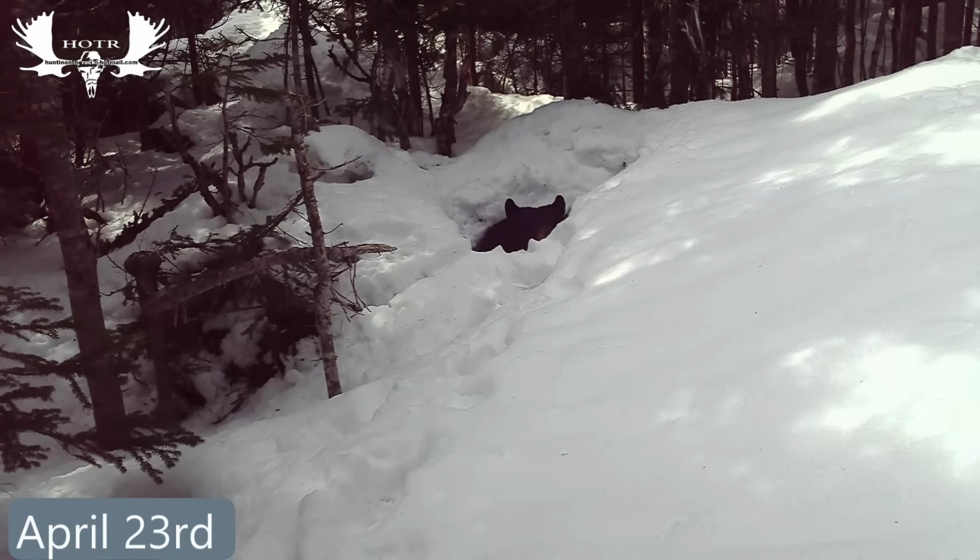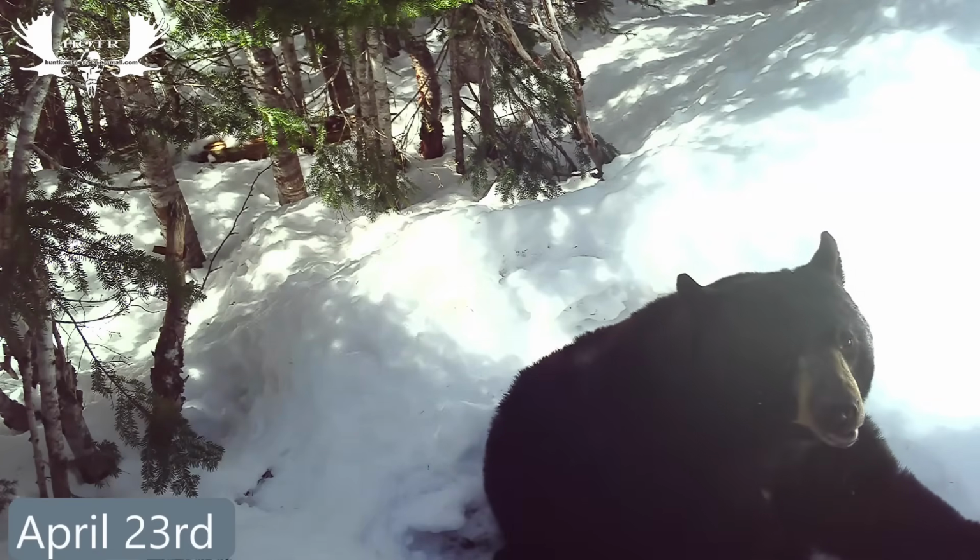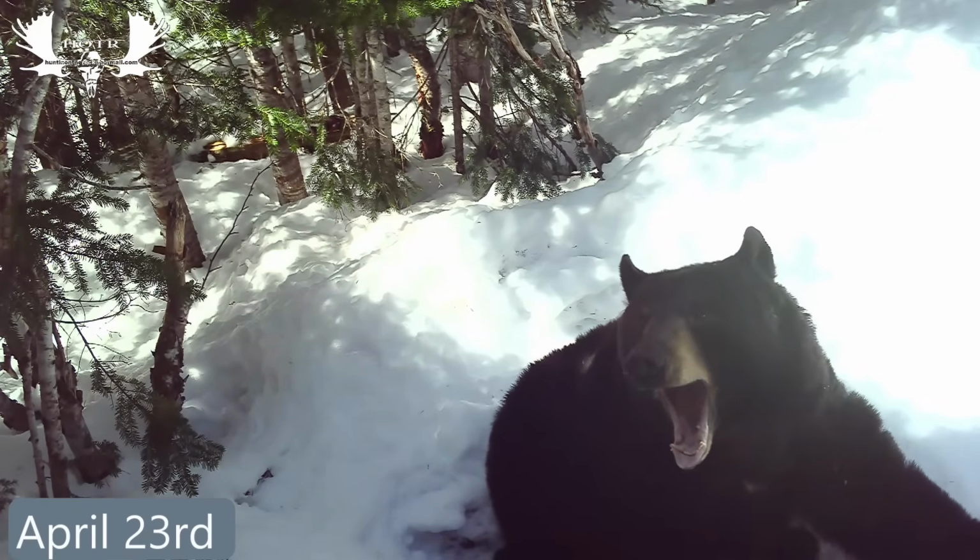The next day, he slowly crawled back out of the den again, and this time he seemed more alert and more active, and did a lot more roaming around in the snow, all around his den. It actually looks like he's so fat that he struggles to get out of the entrance of his den. I think he's still half asleep according to the big old yawn he does here.